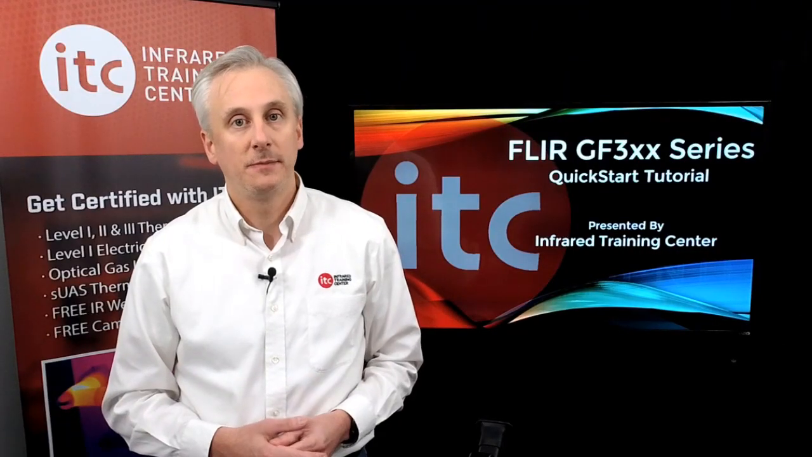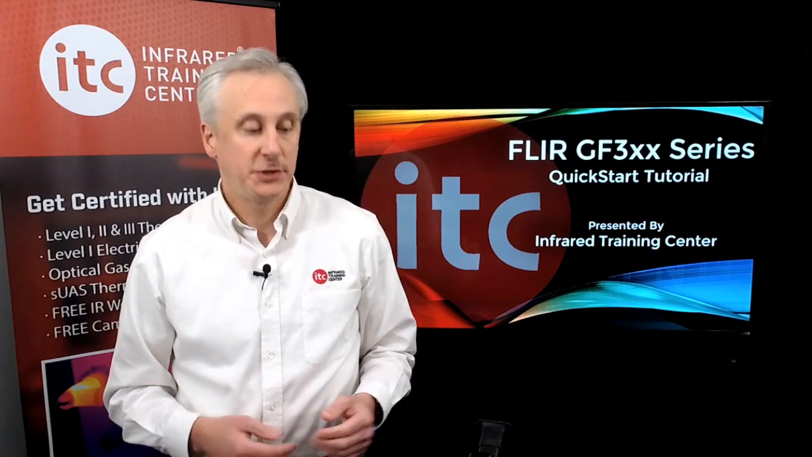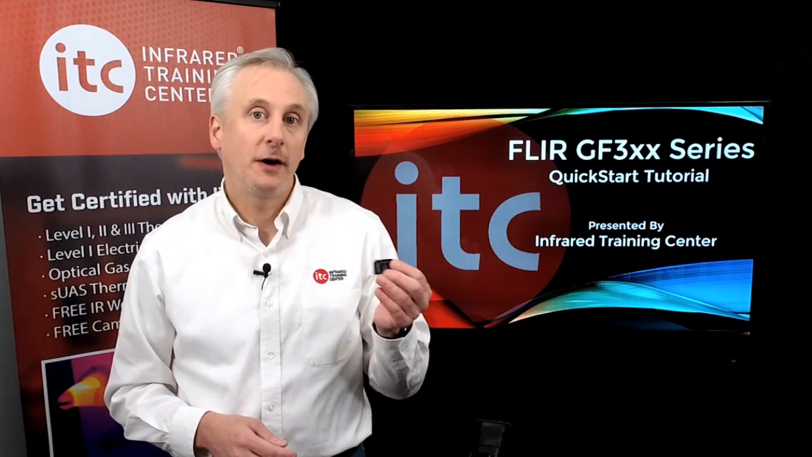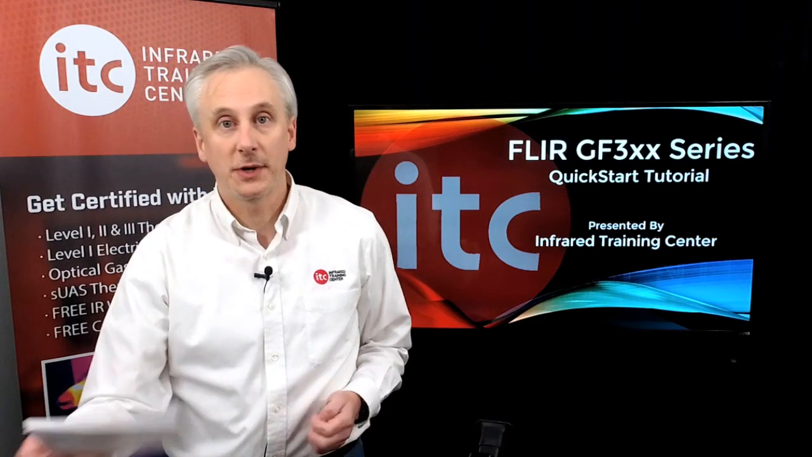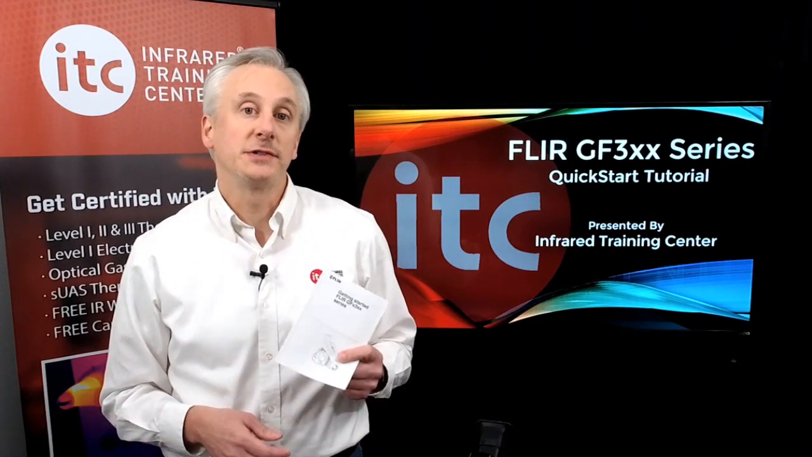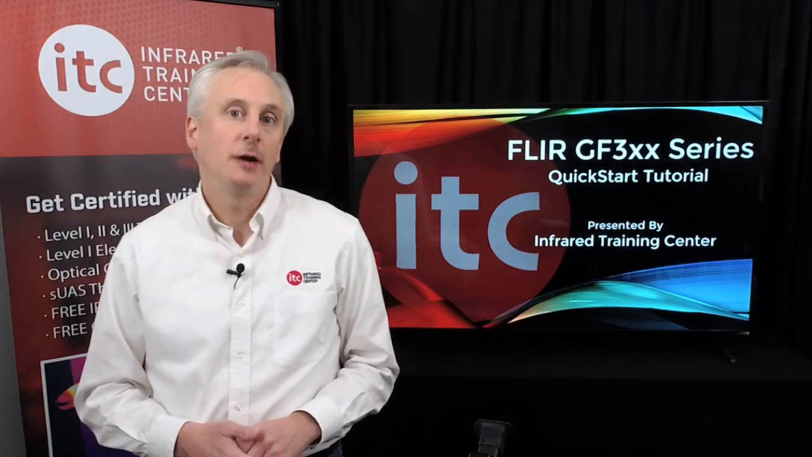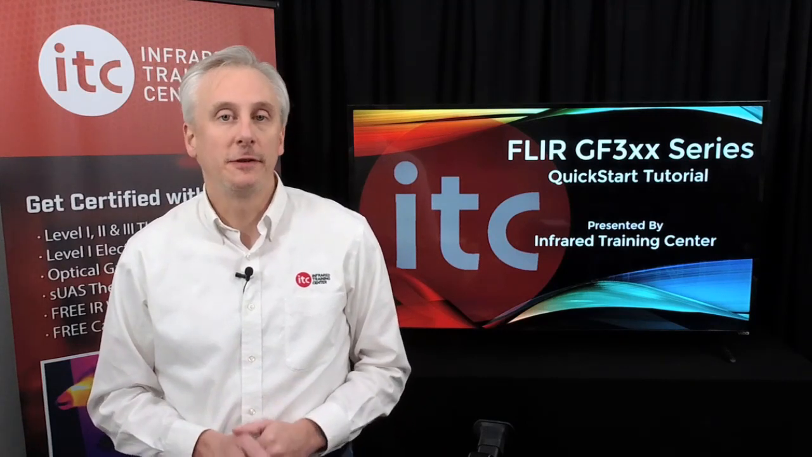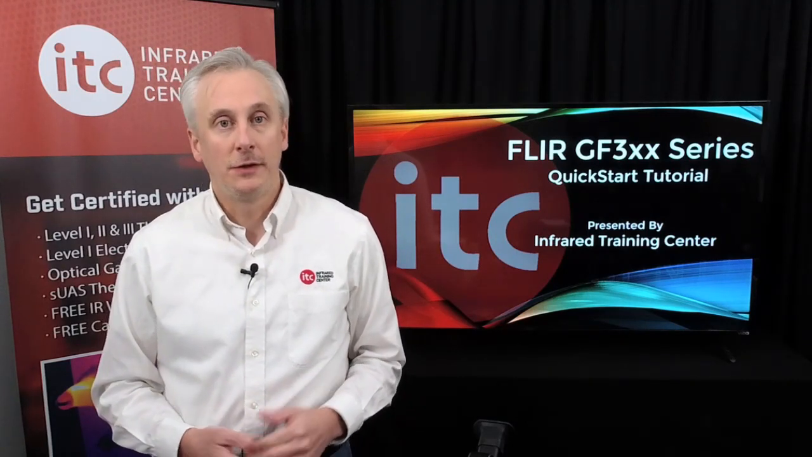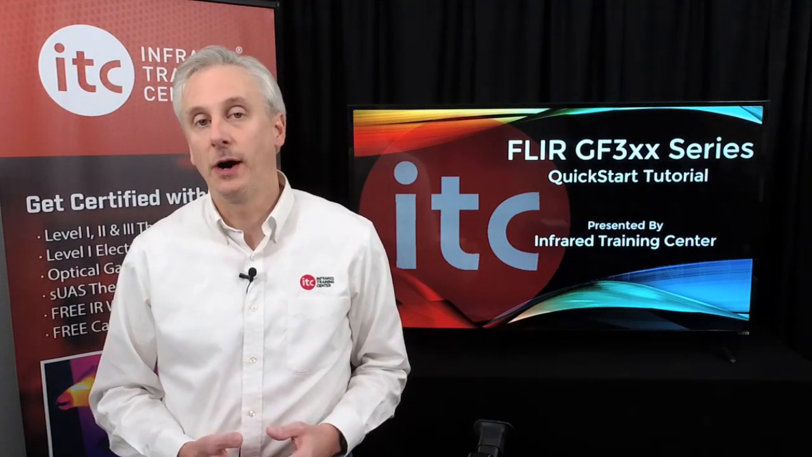Also inside the case, you'll find some documentation for the camera, a USB cable, an HDMI cable, and an SD card for storing images. The documentation includes a QuickStart guide and a calibration certificate. It's always a good idea to register your camera as soon as possible. Registration will typically extend the warranty of the thermal imager. The GFX cameras must be registered in order to create the unlock code that is required to use the camera.